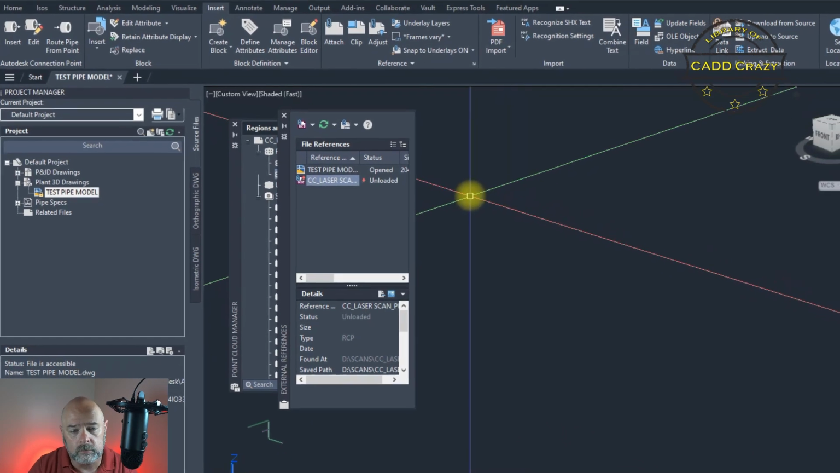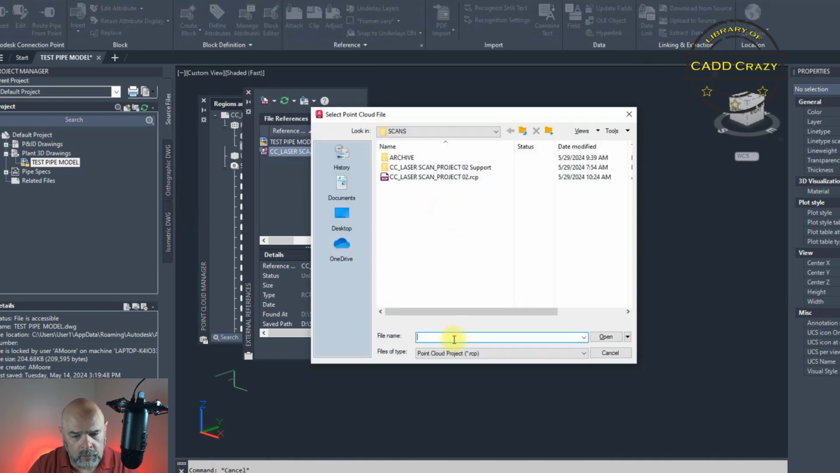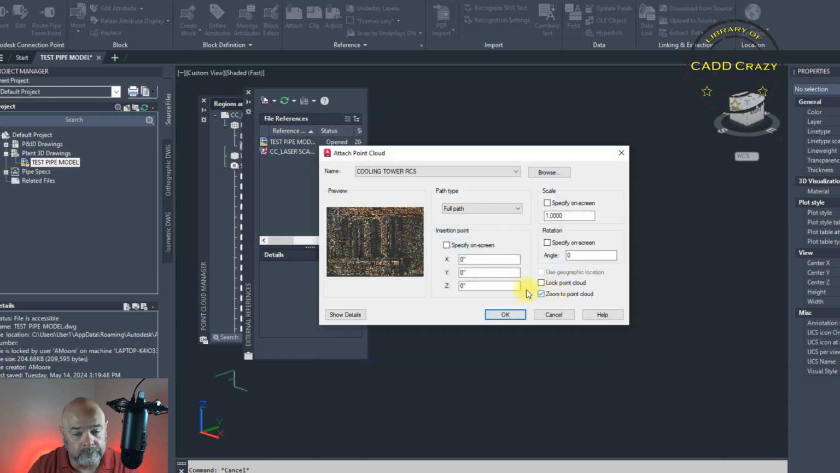Okay, so now we're into AutoCAD and we're going to do the same thing. We're going to do point cloud. And instead of looking for an RCP file, we're going to be looking for an RCS file. Here's the one that we created, Cooling Tower RCS file. And you can tell that this one here is about 1 gig in size, much smaller than the 20 gig that this project is. So we're going to hit open. Again, same settings as before. And we're going to hit OK.